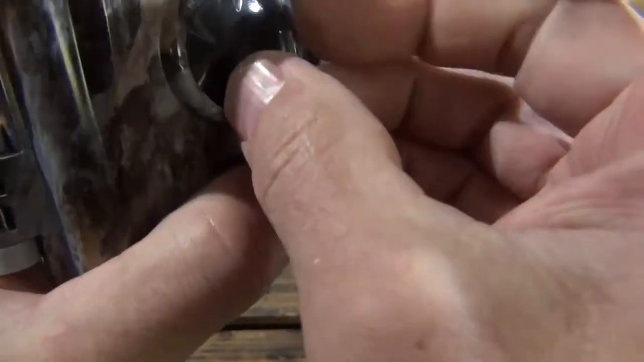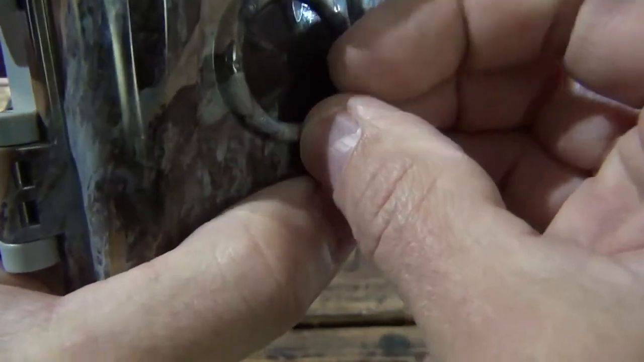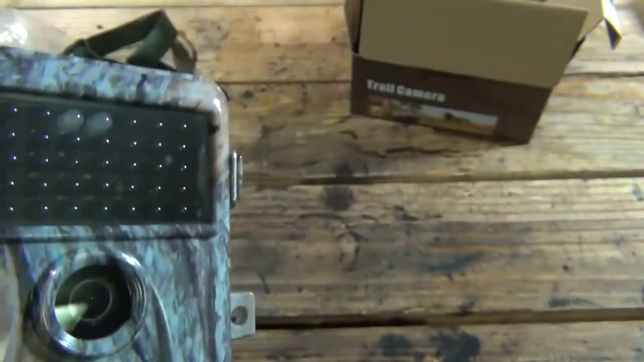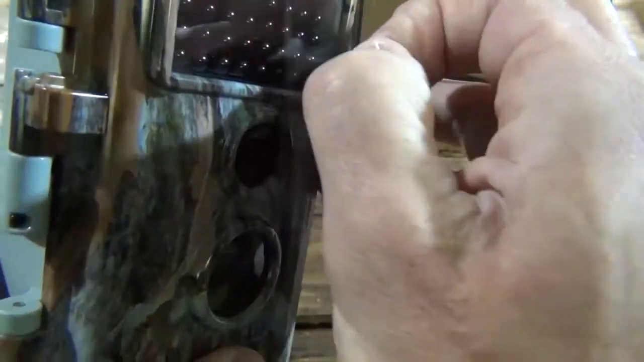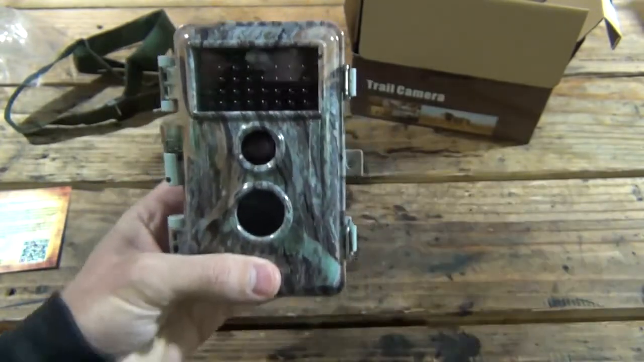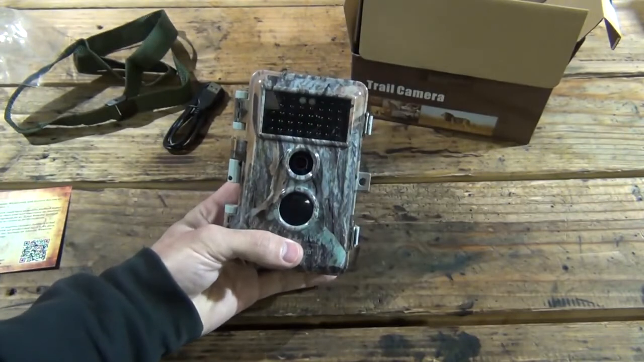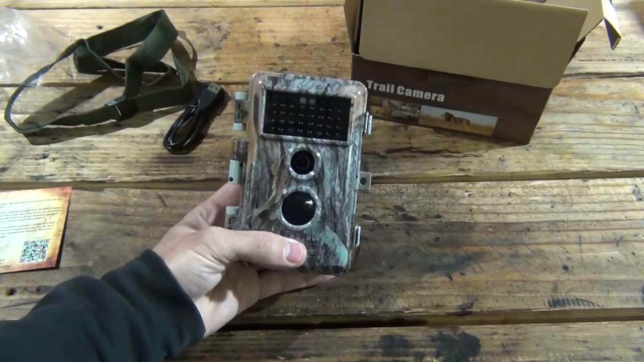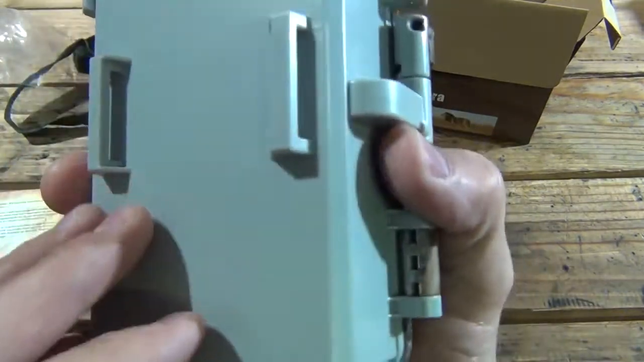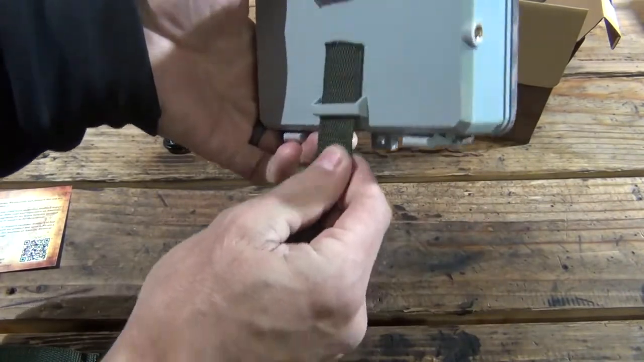So I think I'm going to pull these little stickers off, put those down. That way we get as clear of a recording as we can, and then we'll get a real clear view. Same thing here, these little infrared lights. So if it's night, these little lights will light up and it will show what's going on. I like the camouflage color. That's pretty cool. Real simple.